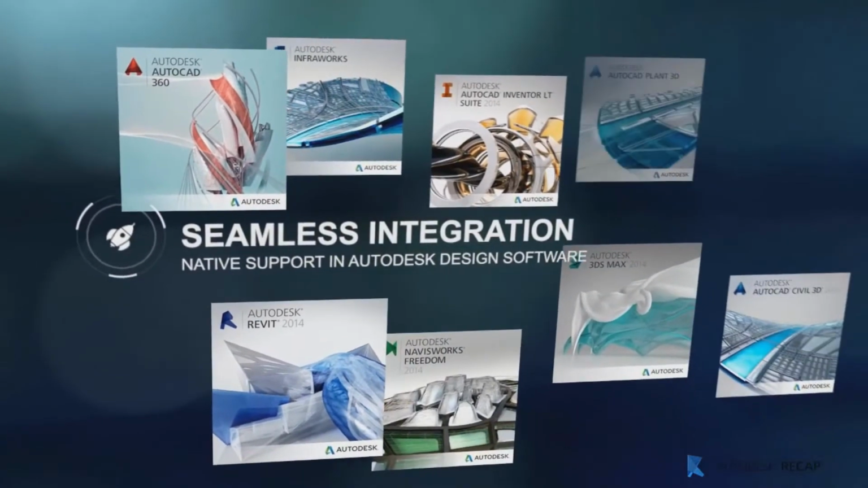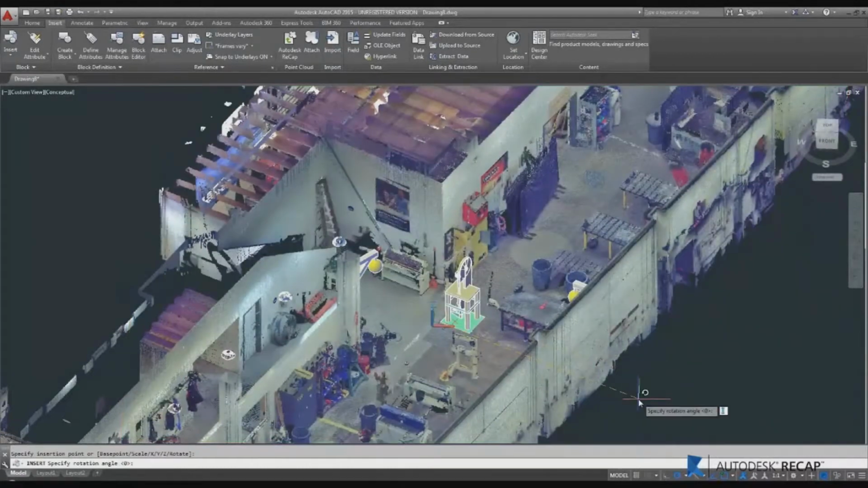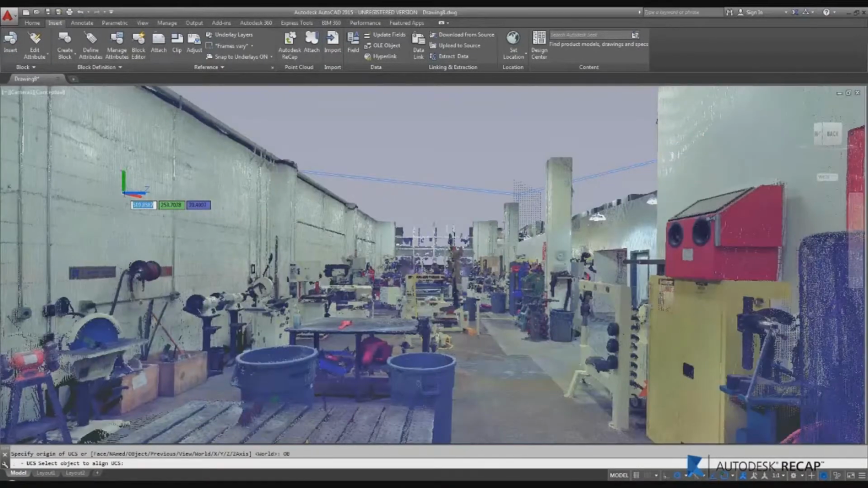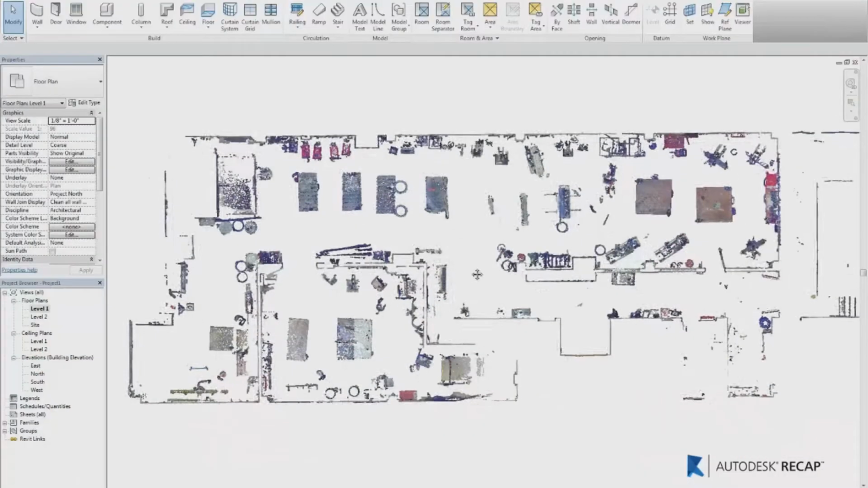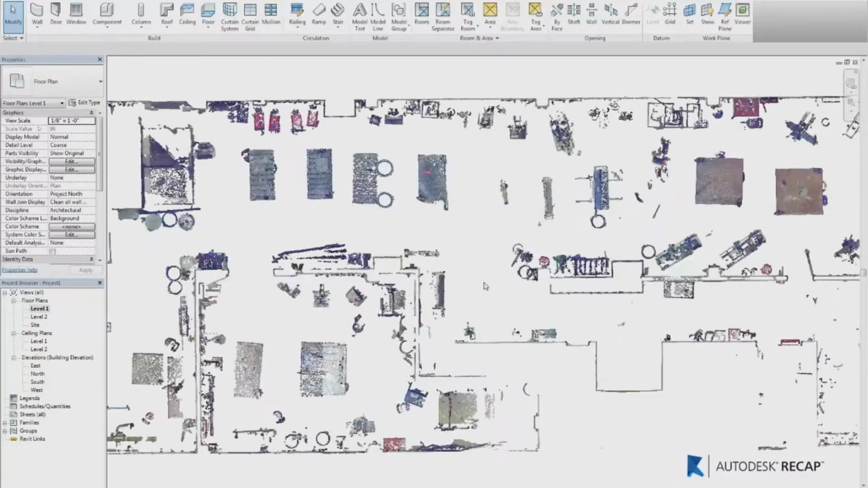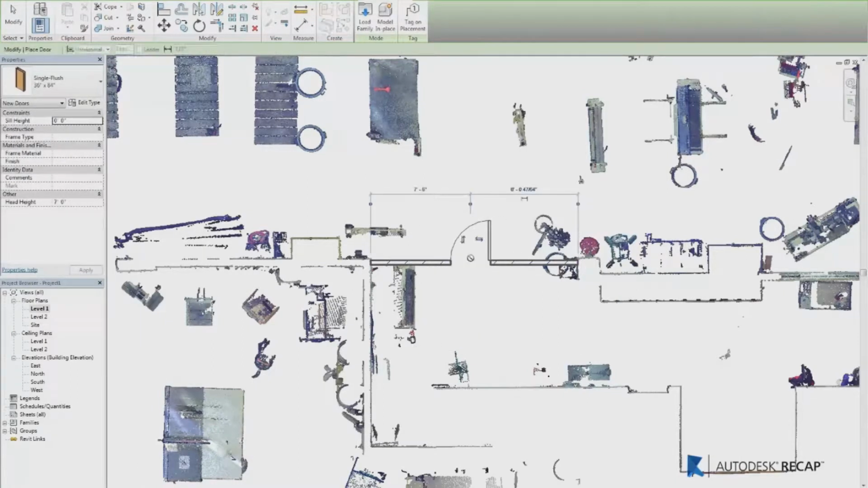With Autodesk ReCap, you can produce as-built models and assure that your equipment will fit, or run clash analysis in Autodesk Navisworks. Creating floor plans is easy. You can add walls, floors, and more, connecting directly to the point cloud in Autodesk Revit.